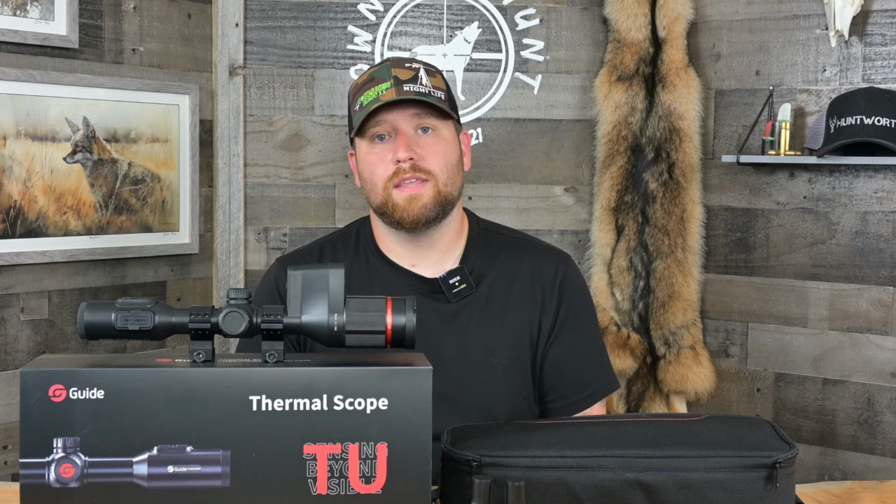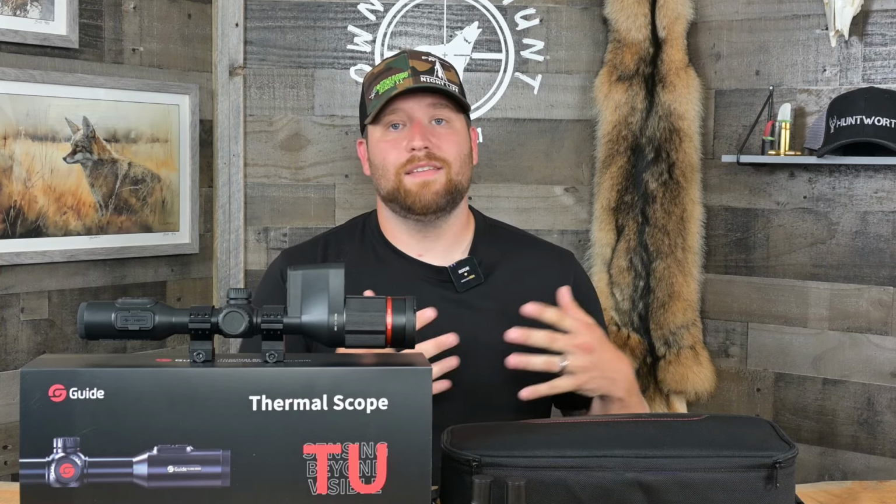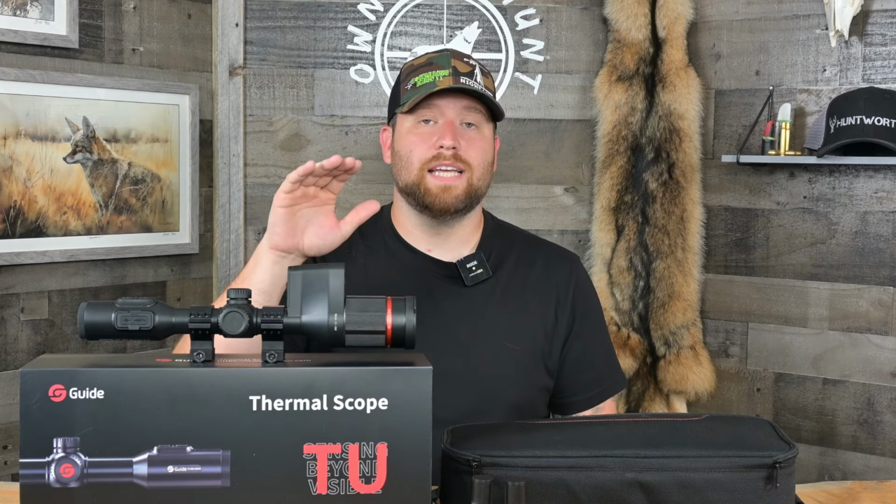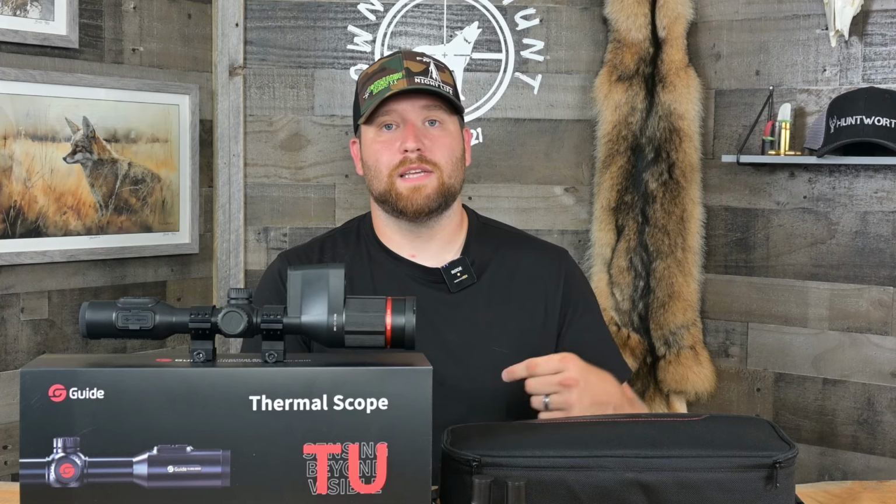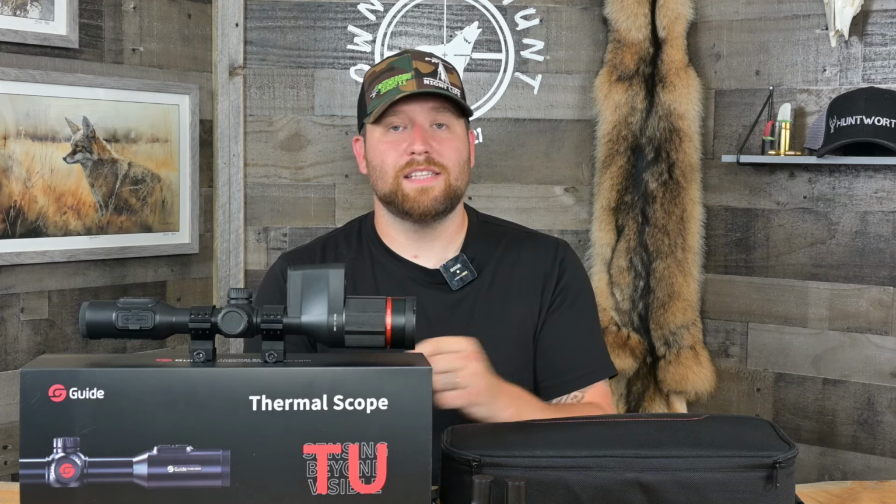And one of the most important things I should mention is their warranty. They have an industry-leading and kind of industry-first 10-year warranty on their sensors. So guys, 10 years. You buy this scope today, in 10 years, if this thing has an issue with the thermal sensor, Guide's going to make good on it. That's pretty huge. From a company standpoint, to stand behind a piece of tech for 10 years, that's pushing it. Guide obviously has found a way to make that make sense to them.